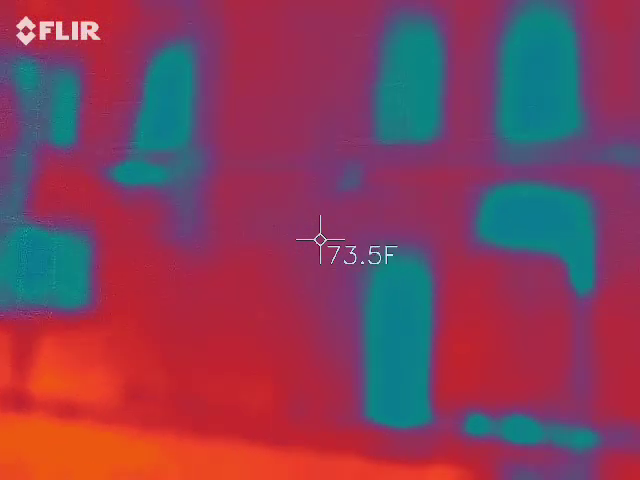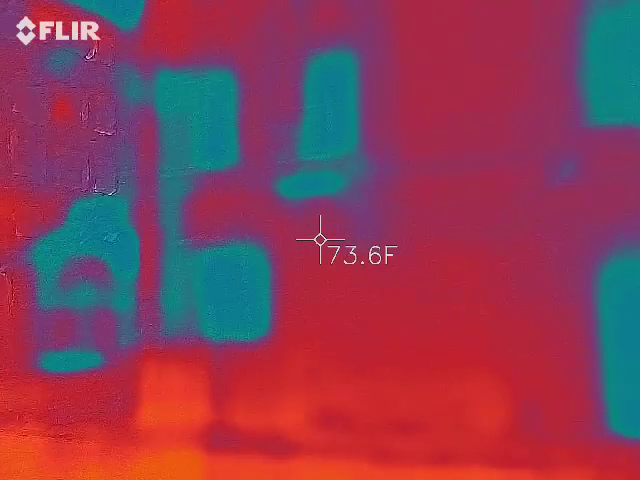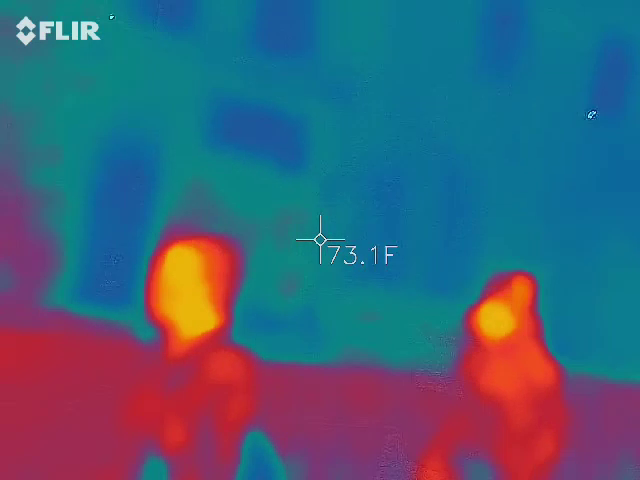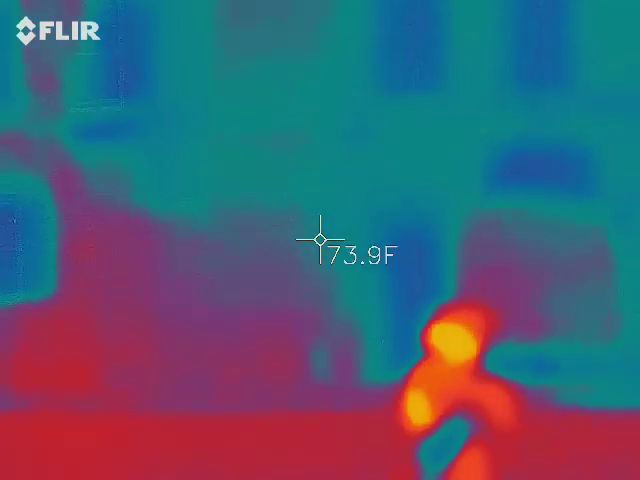There's a light on? Oh, there is a light on. Should we tell him there's a light on? Are we supposed to tell him about that?